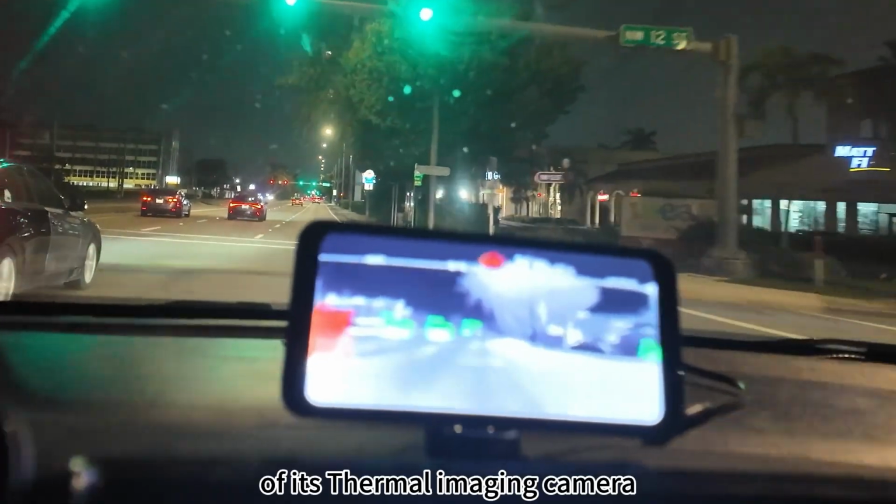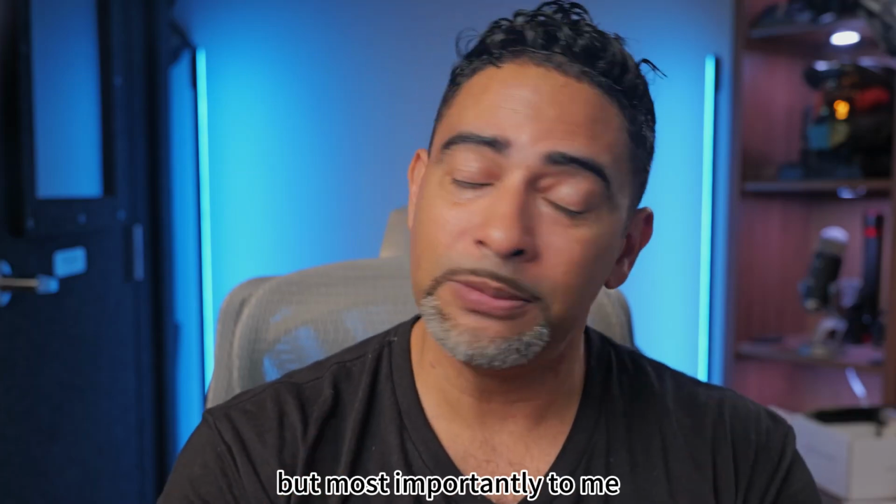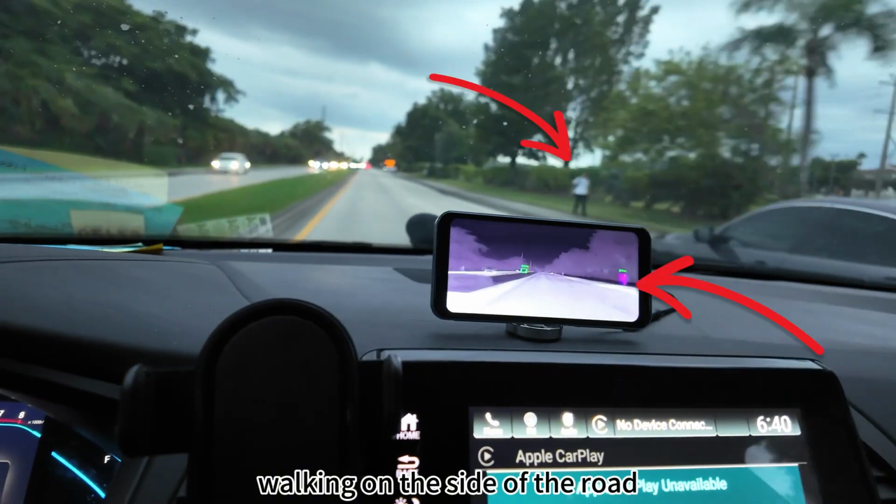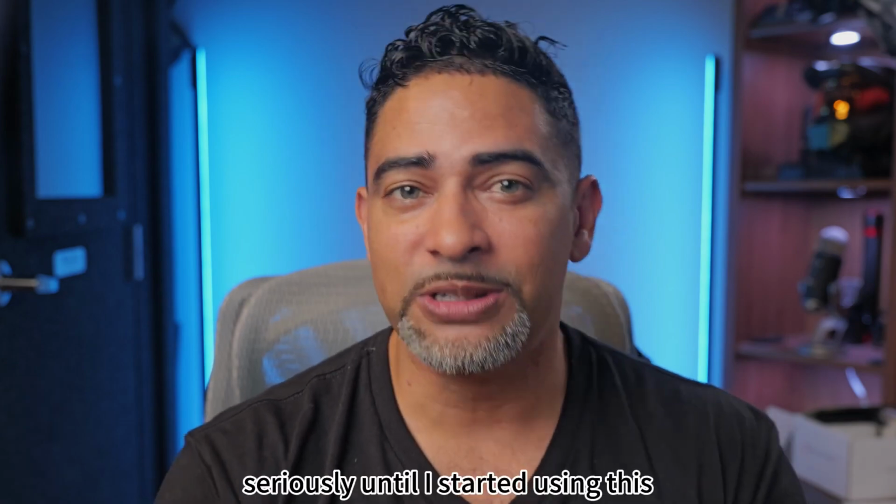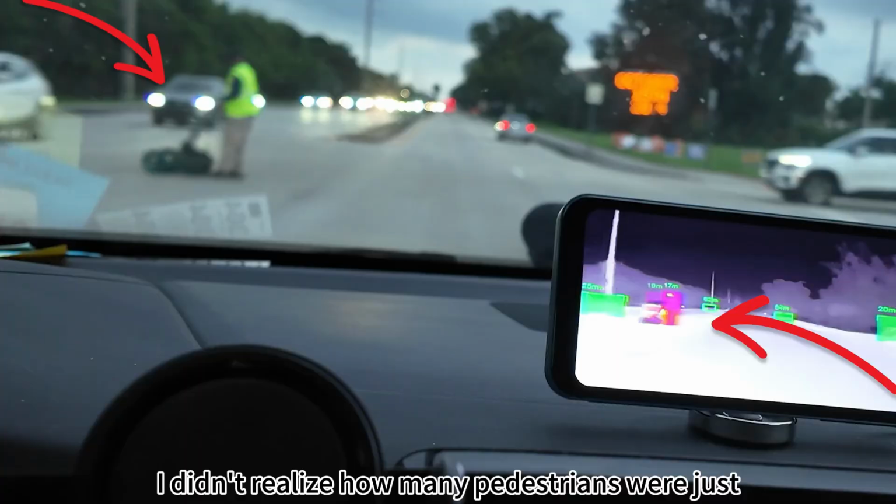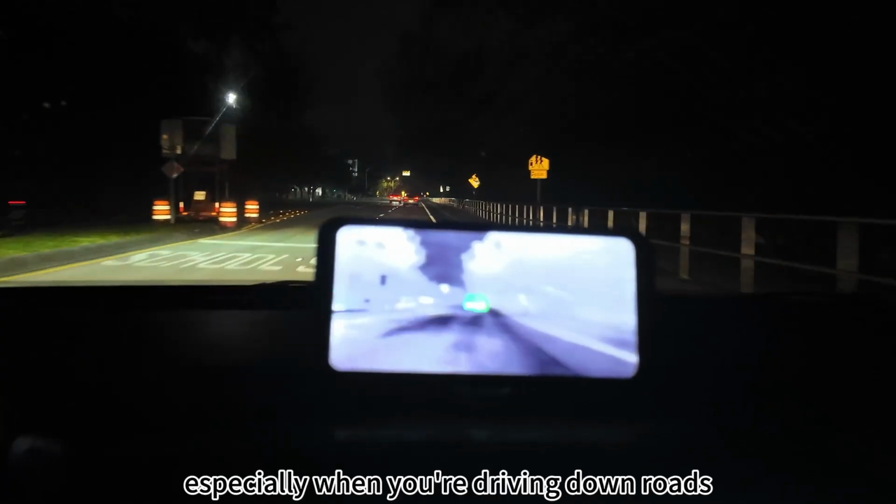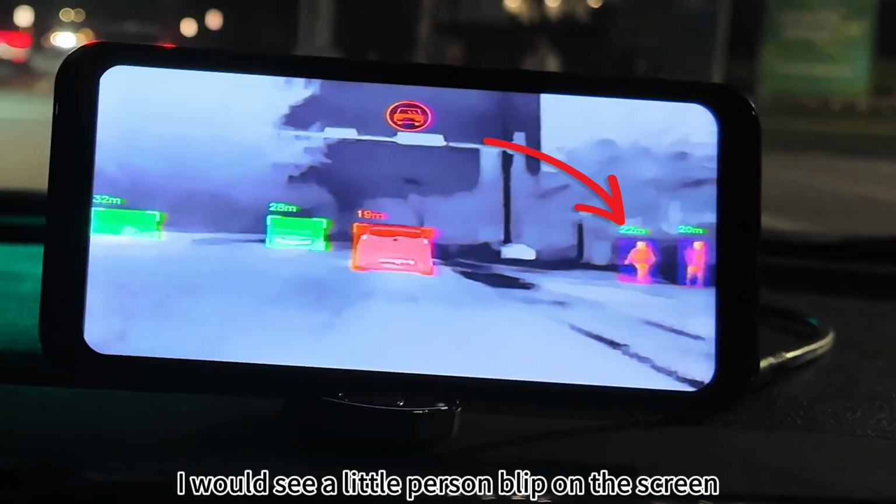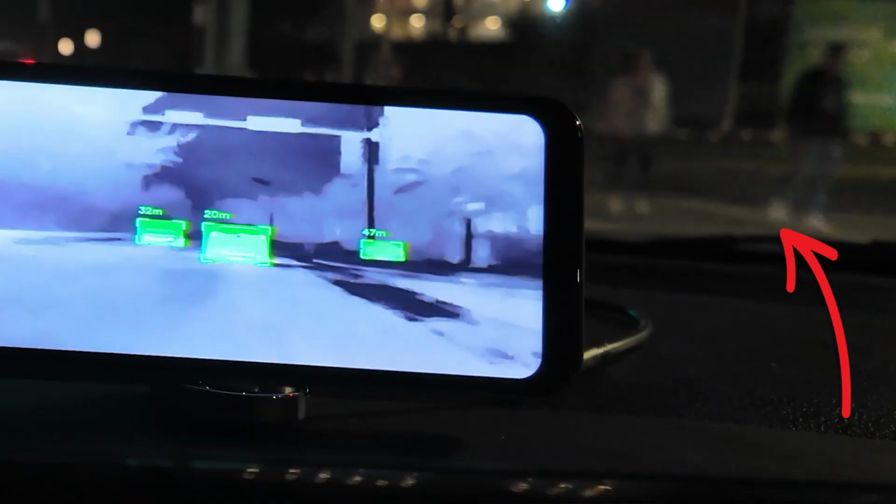Because of its thermal imaging camera, not only can it pick up moving vehicles clearly, but most importantly to me, it picks up pedestrians walking on the side of the road, and believe it or not, also sitting at the bus stop as well. Seriously, until I started using this, I didn't realize how many pedestrians were just walking and just standing all around me as I was driving, especially when you're driving down roads or neighborhoods that are not well lit. I would see a little person blip on the screen and I would be like, wait a second, there was a person there? True story.